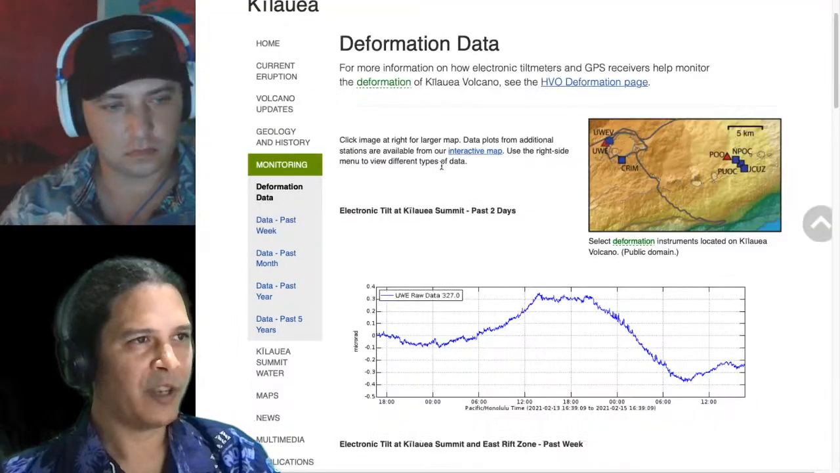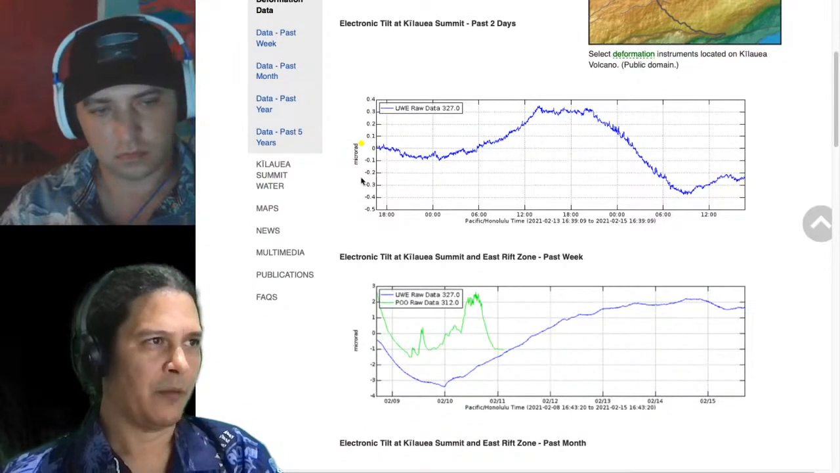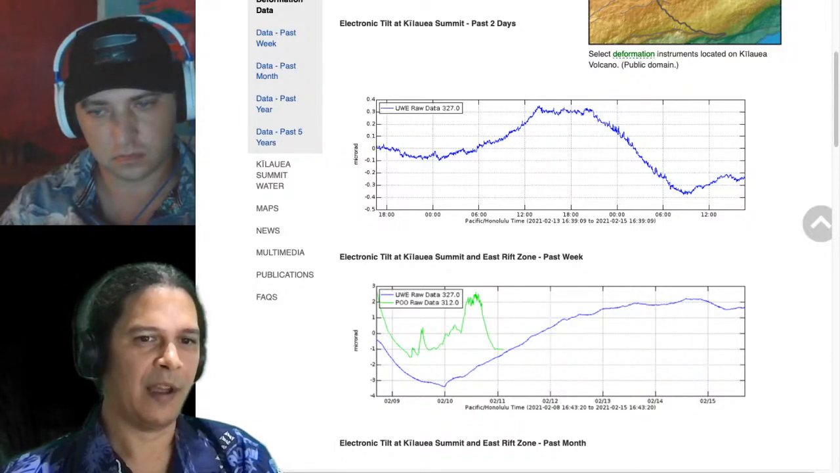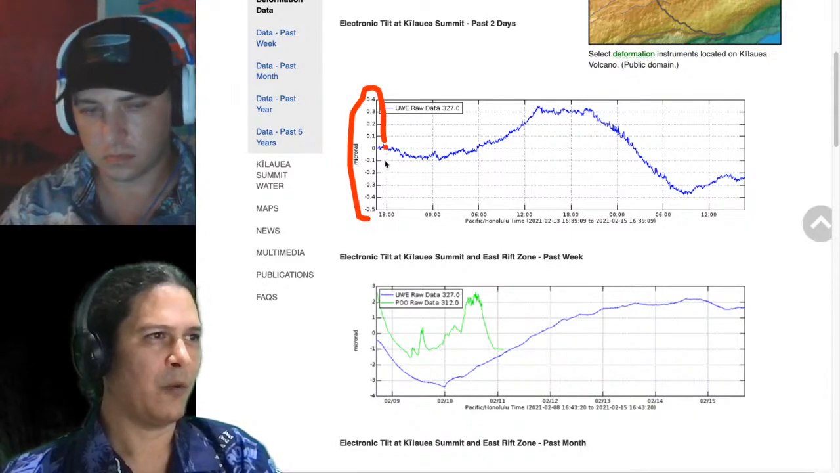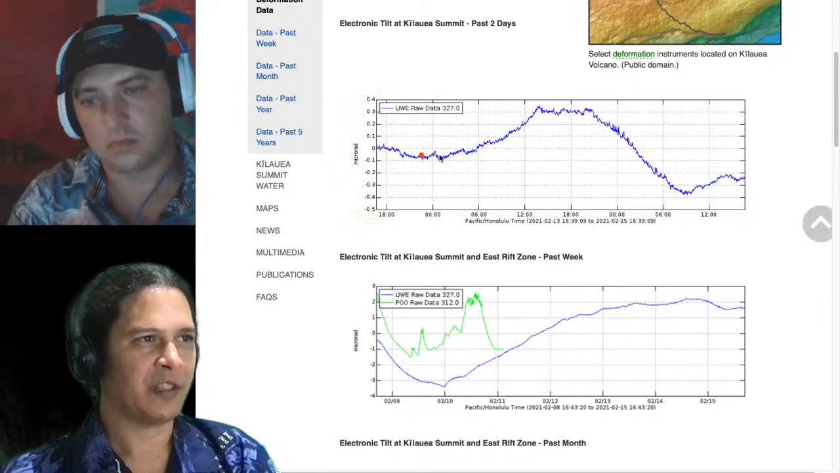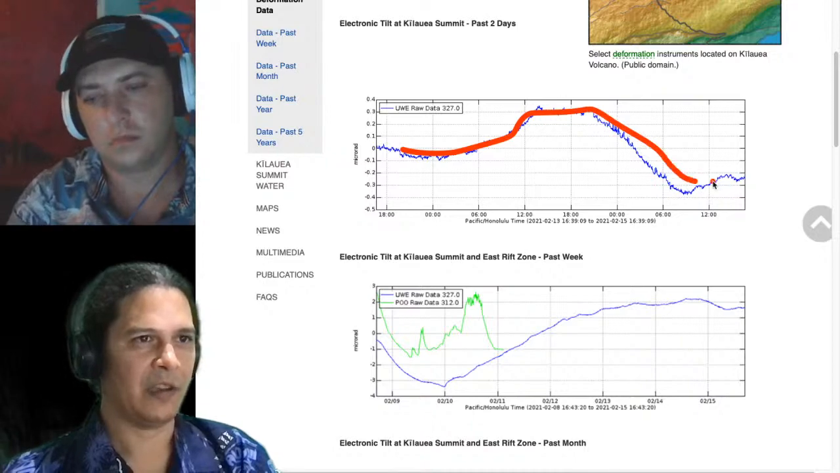Here's our deformation data from the USGS. This is the Wikahuna tilt meter. First thing to look at over here on the left is our scale. We're looking at the tilt of the ground in microradians in this case, but our scale goes from minus 0.5 to positive 0.4, about 1 microradian in total on the left. So we have had a few fluctuations, slightly down, slightly up, slightly flat, slightly down, slightly up.